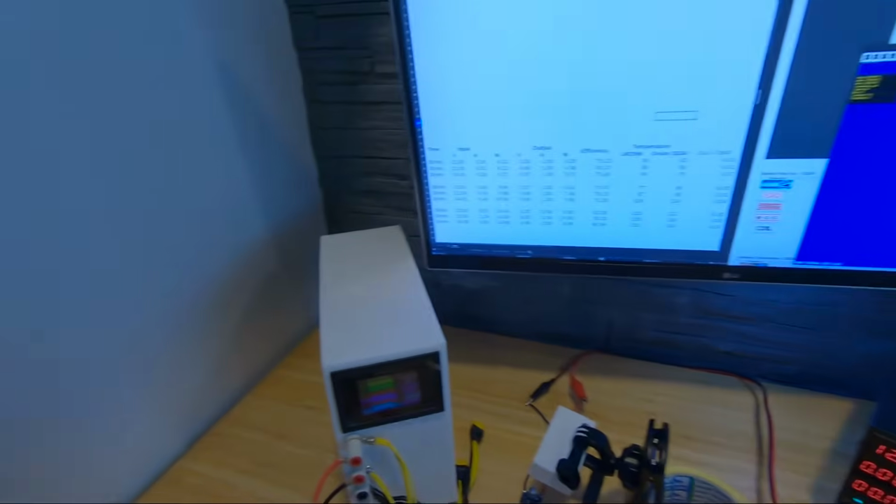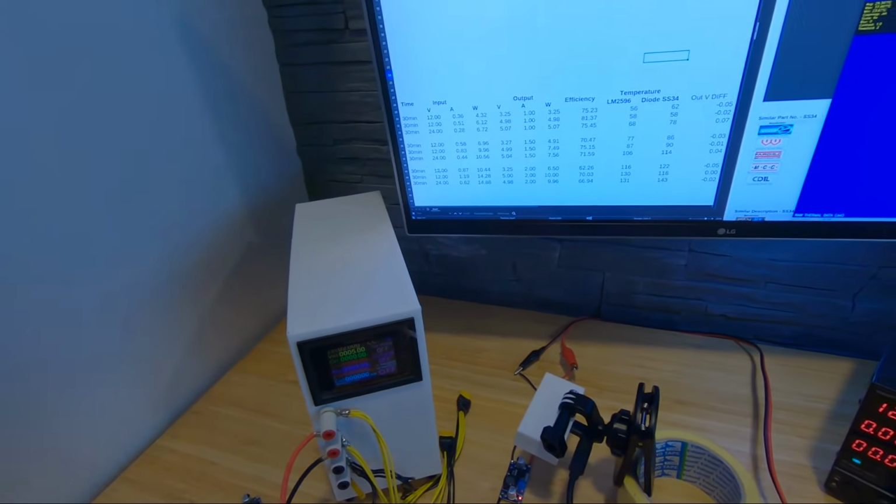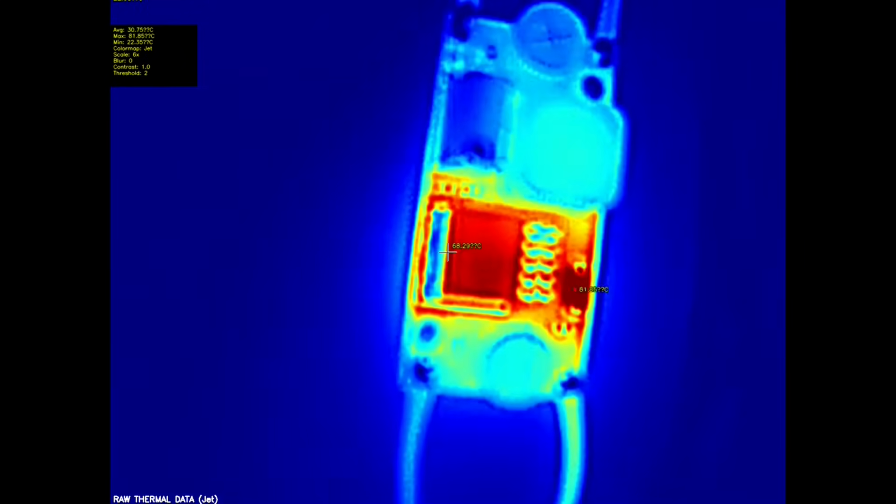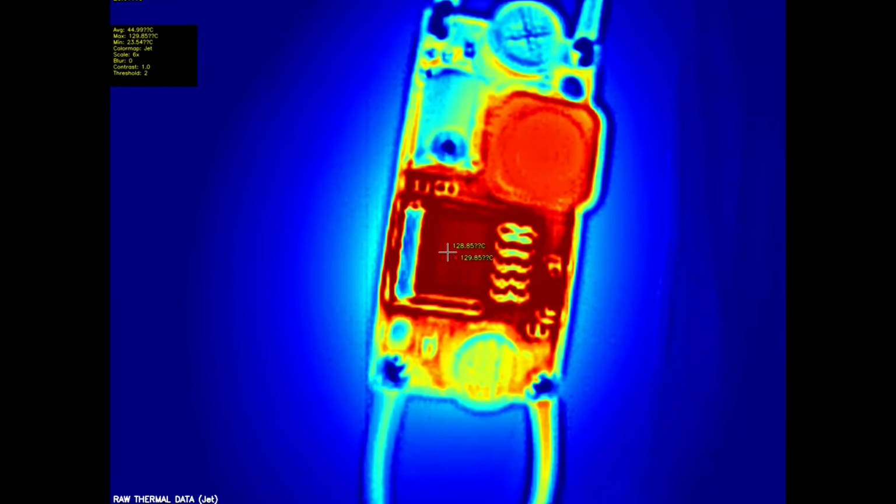Wow, you won't believe this. For the 12 volt to 3.3 volts, we went to 116 degrees Celsius, and on the diode 122. From 12 to 5, 130, and on the diode 118.